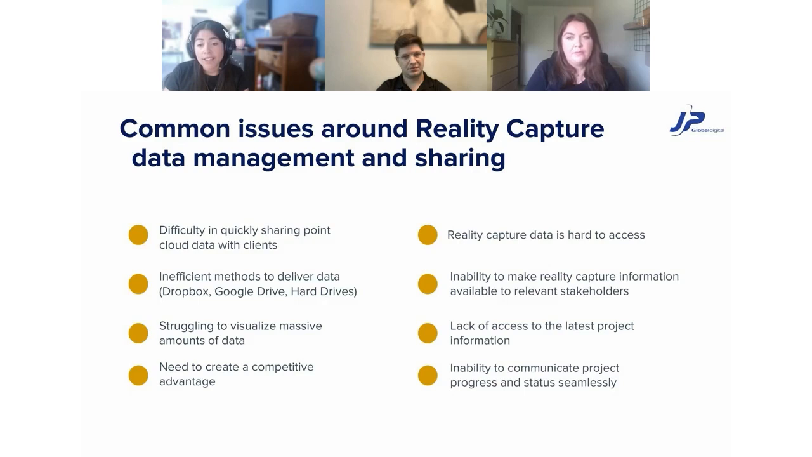Another challenge that we face is people struggle to visualize large amounts of data. So once the customer receives the hard drive or that link, they often find themselves needing to find a way to view it, how to open that file. This usually requires using third-party software and of course additional training. So once the customer receives that data, they might realize they don't have the necessary tools or software and of course training to make sense of the information.